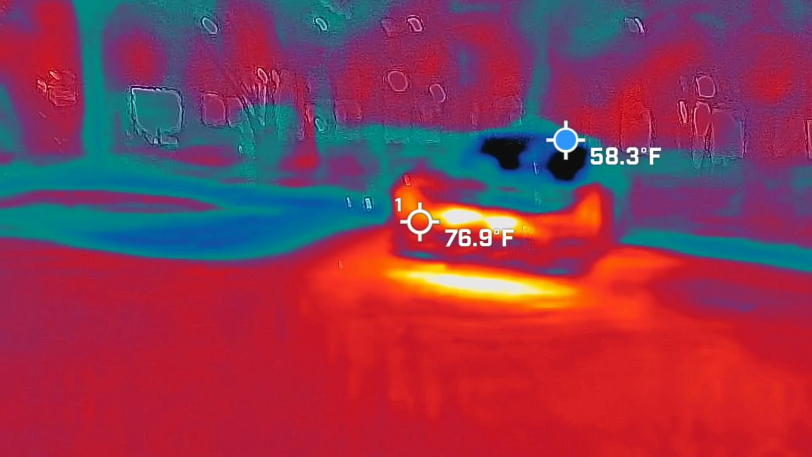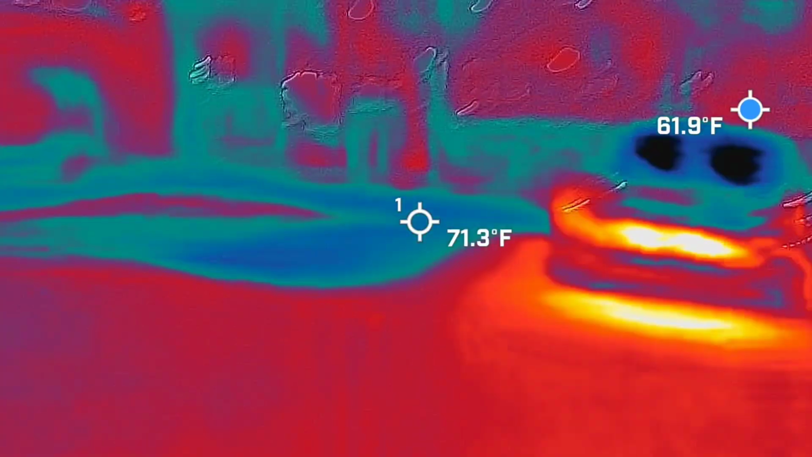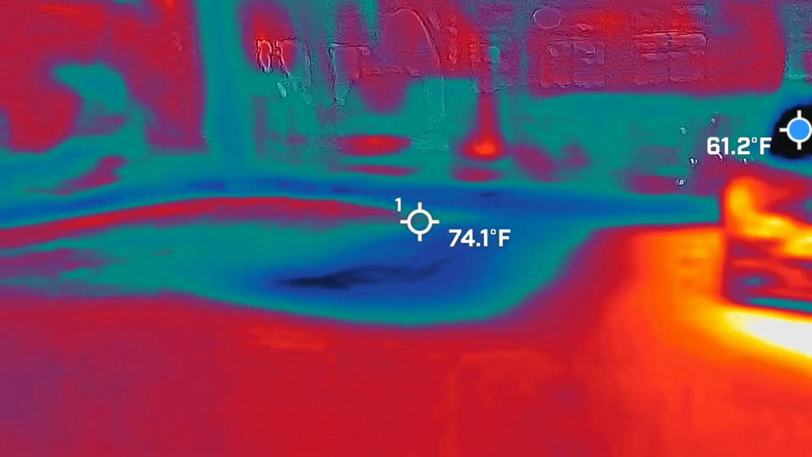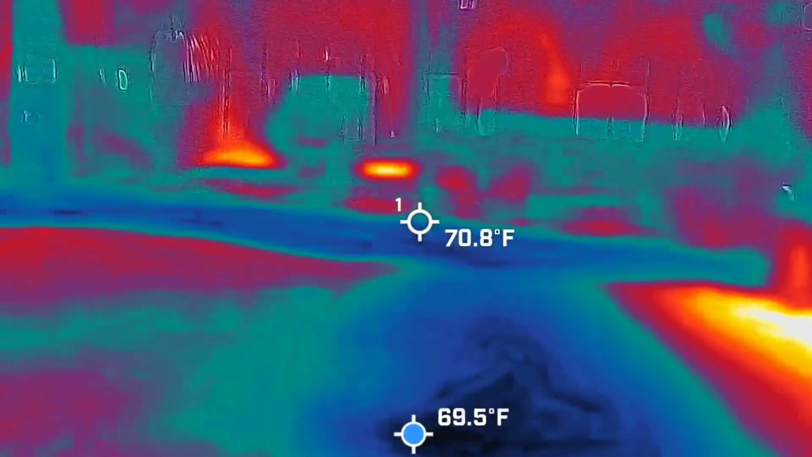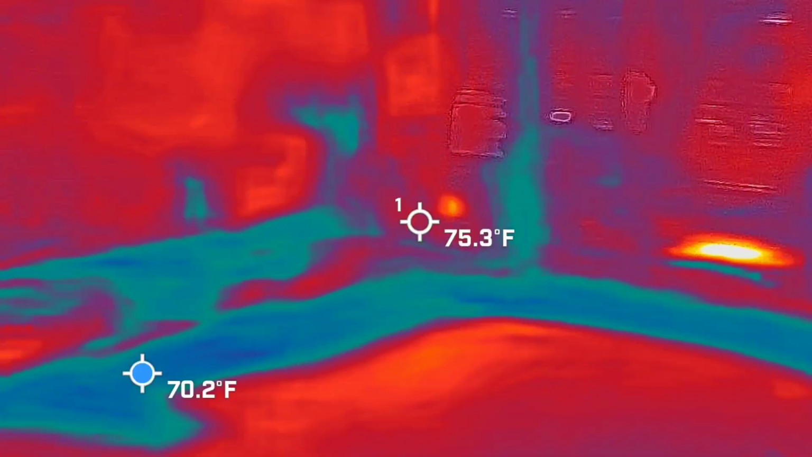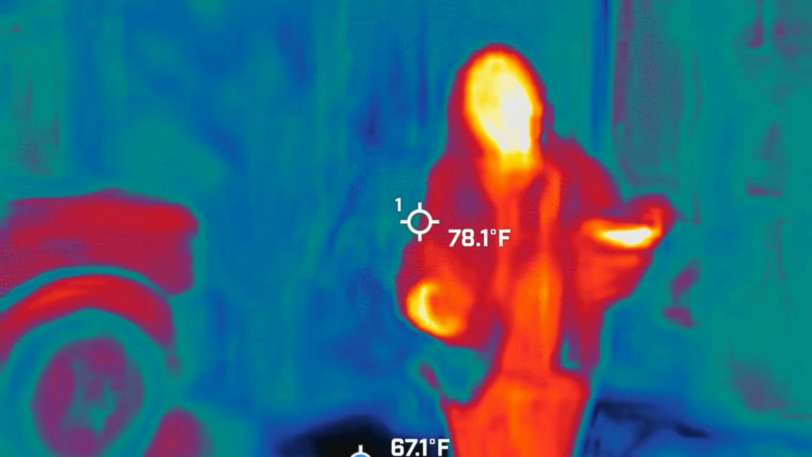You get anything over here? You see something? I can't tell if it was a tree or a stick figure over here. I just got chills. Did you feel weird over there?